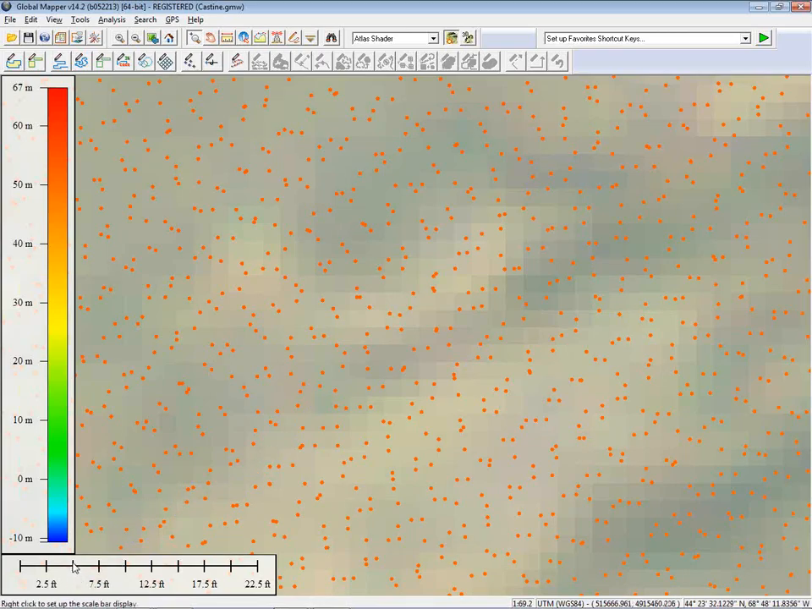This is 5 feet from about my location of my cursor now right to this point over here. So that's a 5-foot distance. So these points are very close together. And as a result, when we generate our terrain surface, as we will in just a second, it's going to be a very precise terrain surface. It's going to be a highly accurate terrain surface.